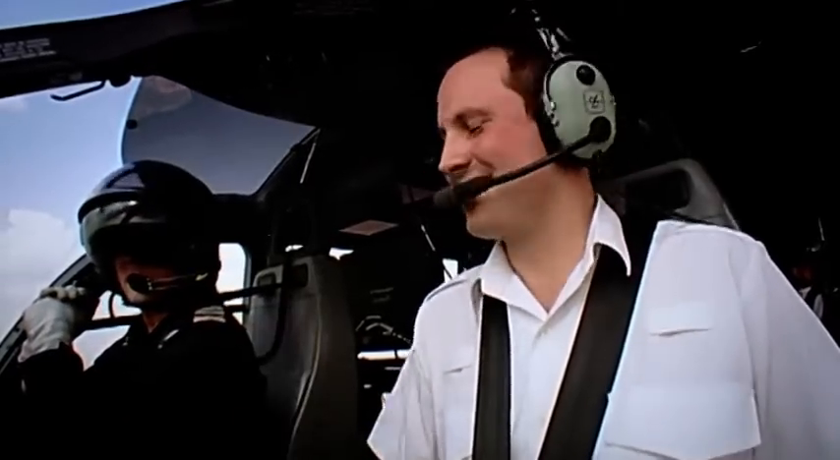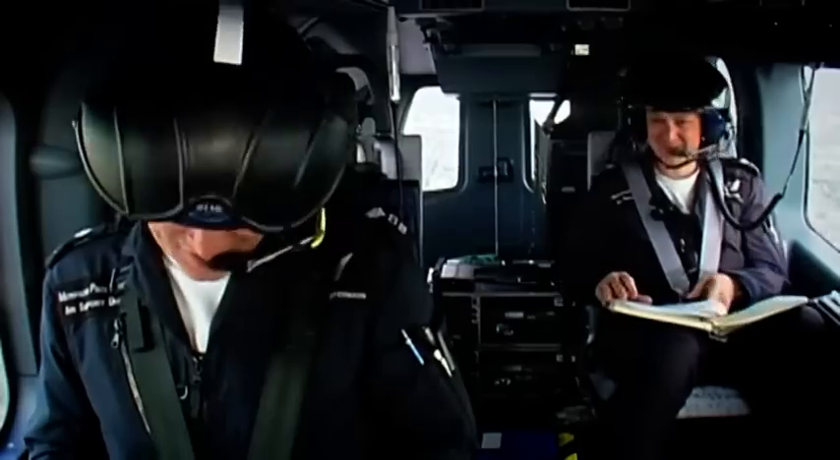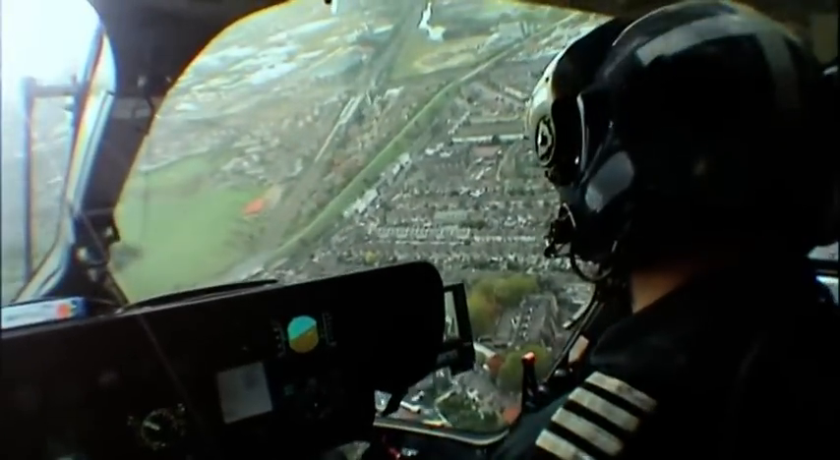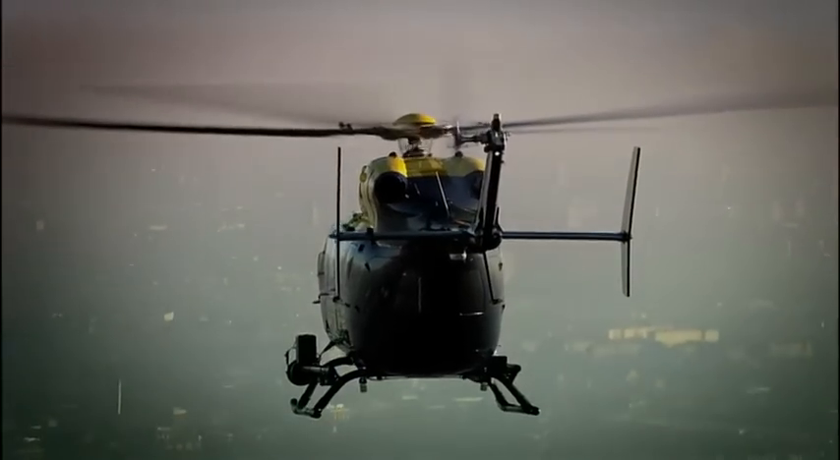Anyone got a drink? Jack Daniels. Once again, the sergeants go for the jugular. Captain Roberts has been told to show PC Brandon just what this helicopter can do.